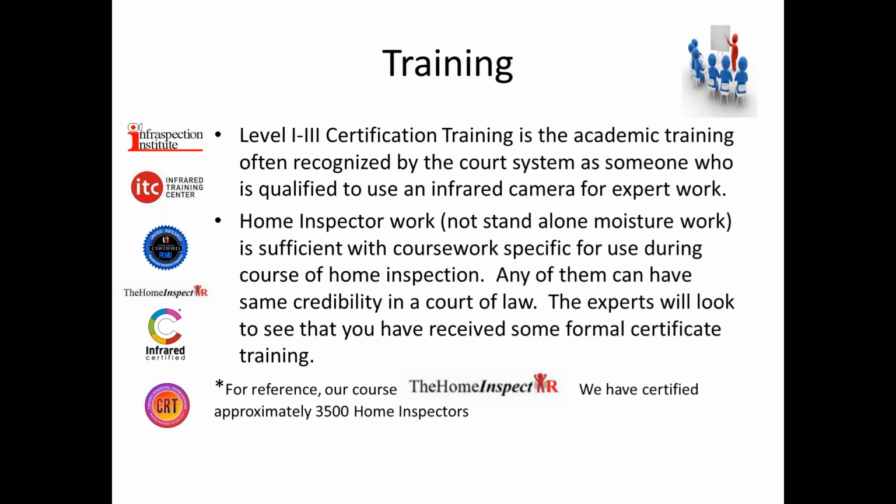It's the Home Inspect IR. I've trained over 3,500 home inspectors with this training. And it's like a 5-hour course that can be done live or online. And honestly, that will be just as sufficient. Nachi's had a certified program. So Monroe has a program, and any of these are good for home inspectors. They'll be great.